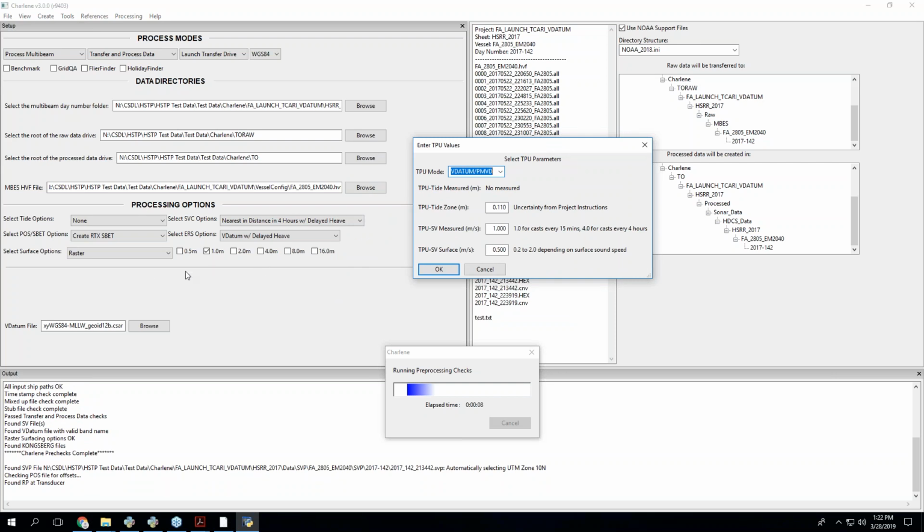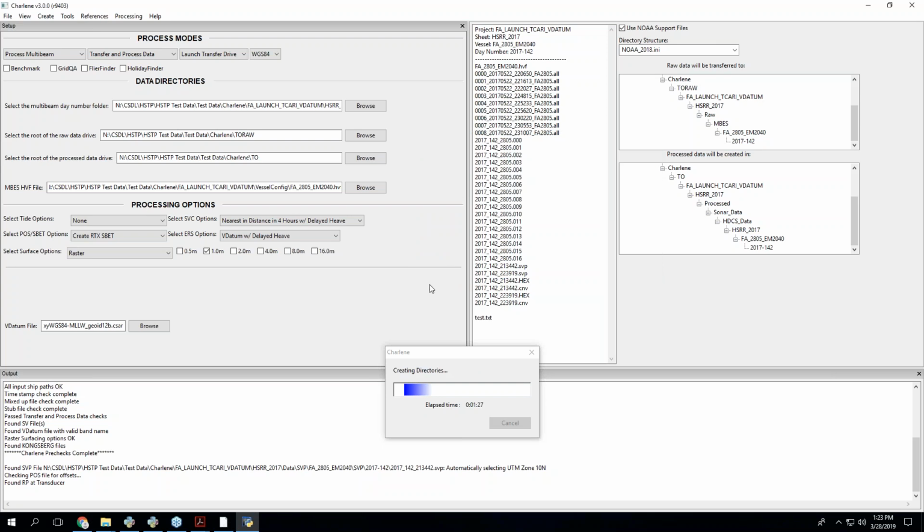I got a lot of questions about what those actually are. It was a little bit confusing because it wasn't shown in the same way that compute TPU shows those values. So I thought about it, and I'm like, okay, well, there's really only a couple modes. 99% of the time, you're going to be in this VDatum mode, where you don't really have any measured tide uncertainty because you're not measuring tides. You have a zone uncertainty because you get that when you create the VDatum model. And then you have these SV values that you're used to putting in depending on how you take casts. So that's probably what I want.